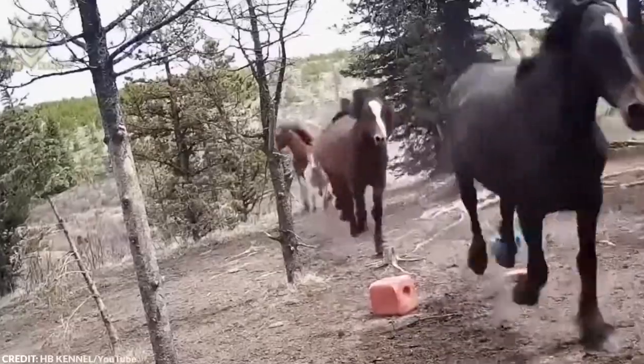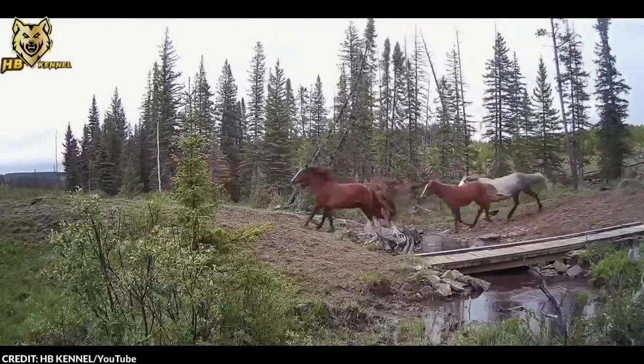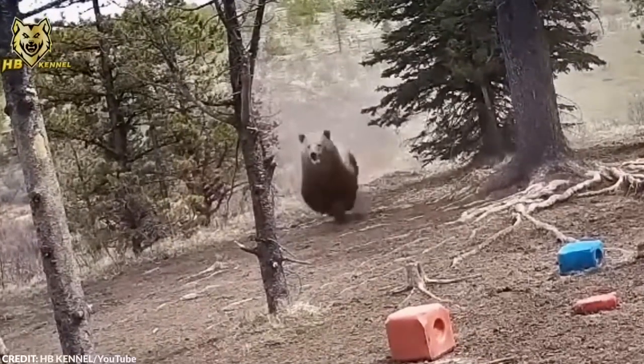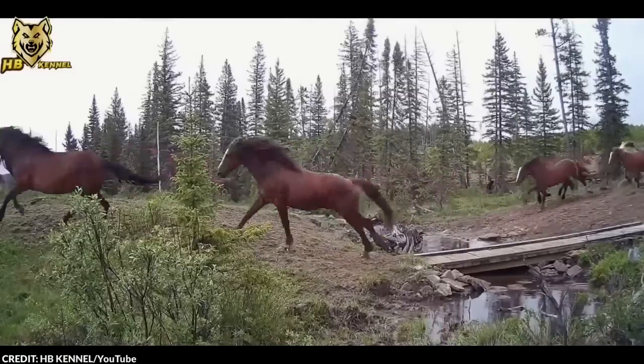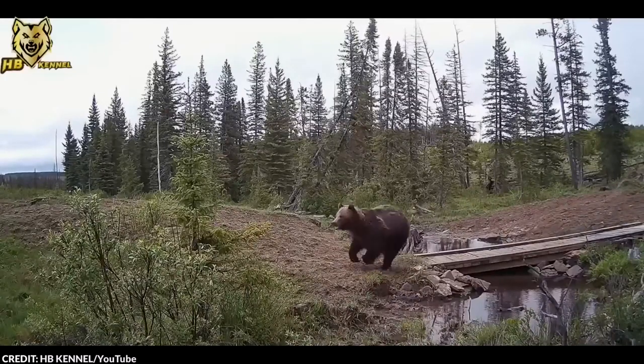I was quite surprised when I first saw this video. Knowing how fast horses can gallop, I didn't expect to see a heavy bear attempt to chase them. I didn't even know grizzlies could run that fast, but apparently they could actually catch up, especially if the horse is still very young, very old, or very weak.